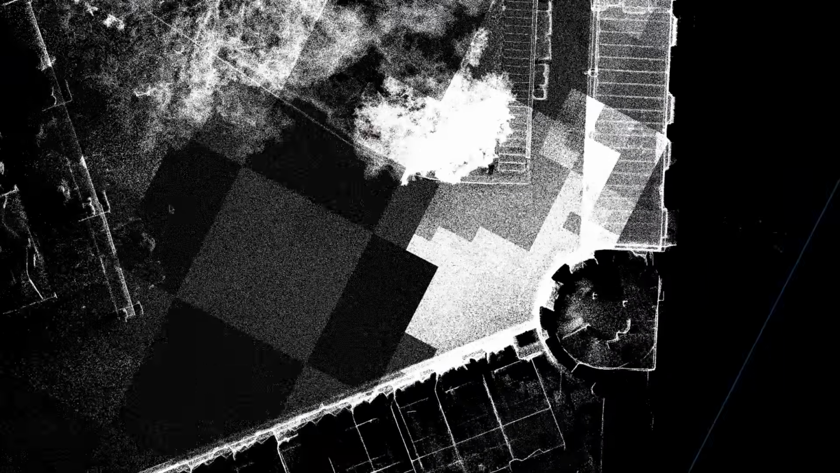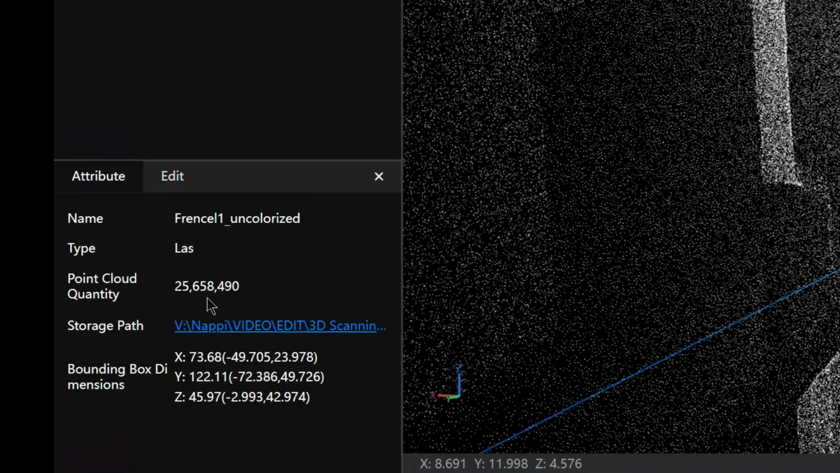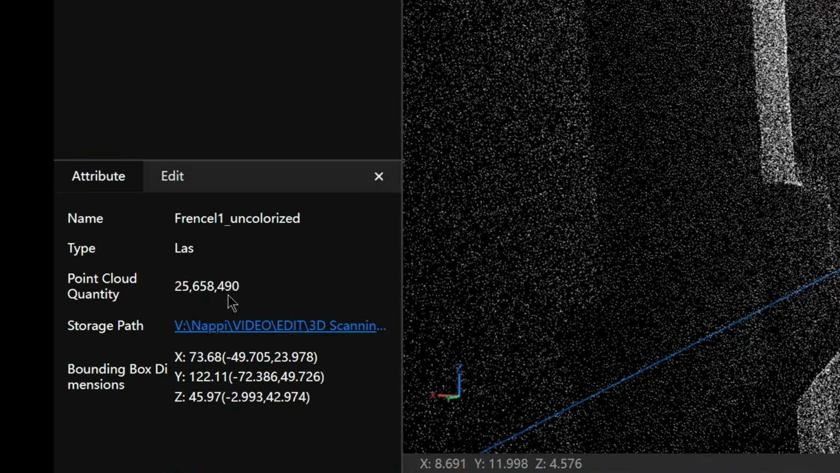As you move around the model, you can clearly see how loading and drawing additional sections of the point cloud are happening on the screen. The generated point clouds are extremely dense and appear to be highly accurate in terms of scale and geometry. Interestingly, the uncolored point cloud can contain even more points than the colorized version.